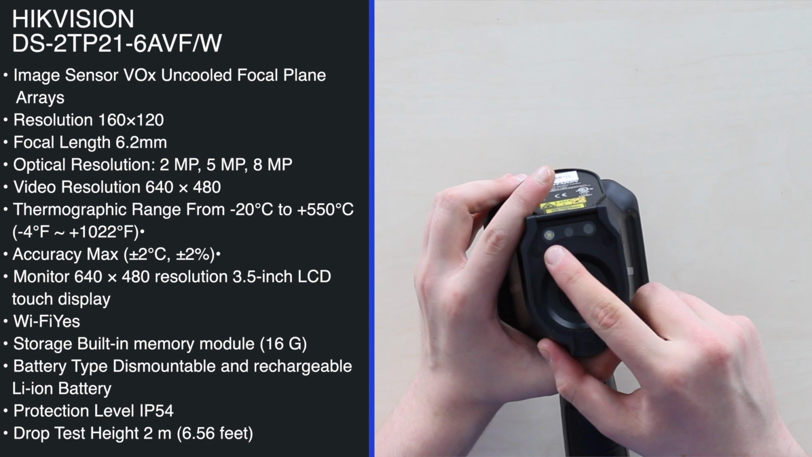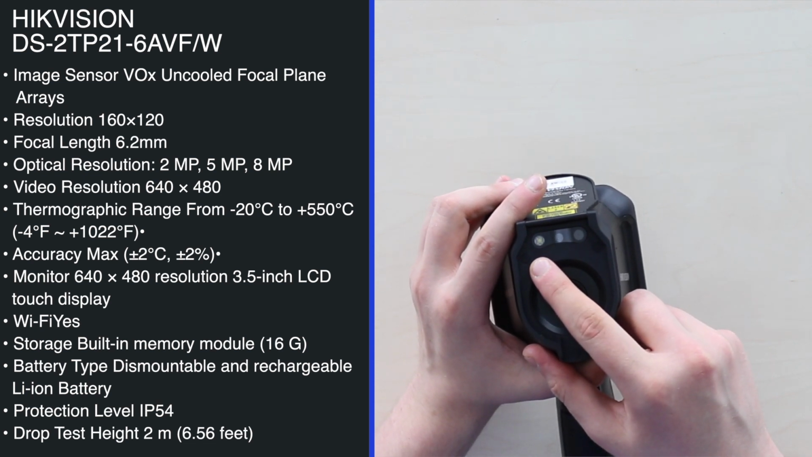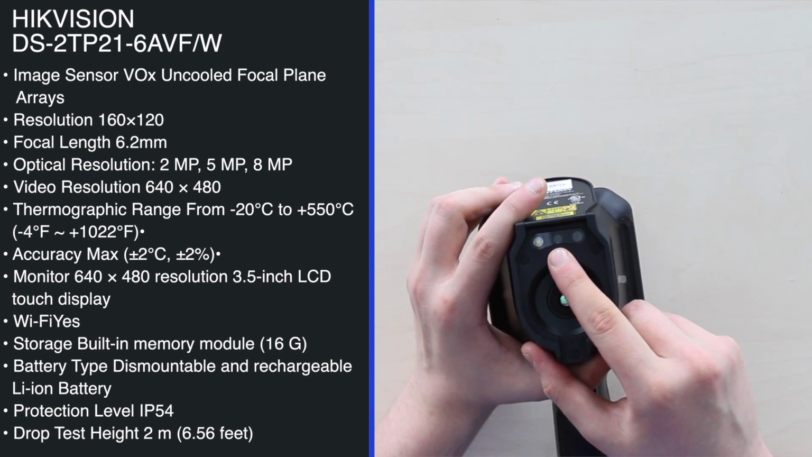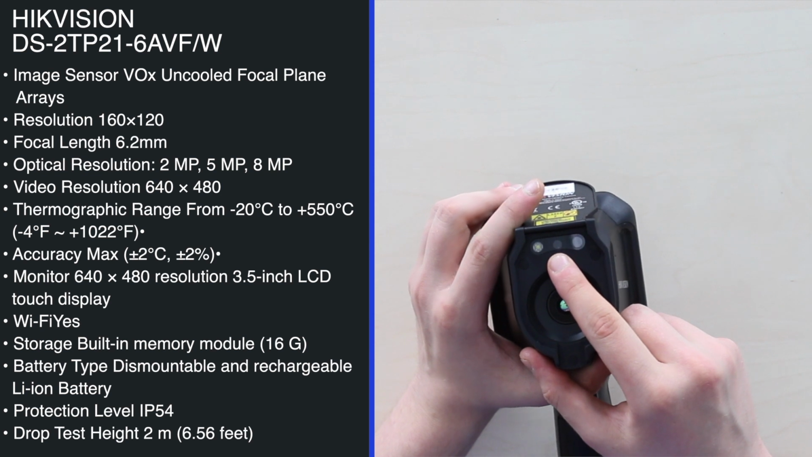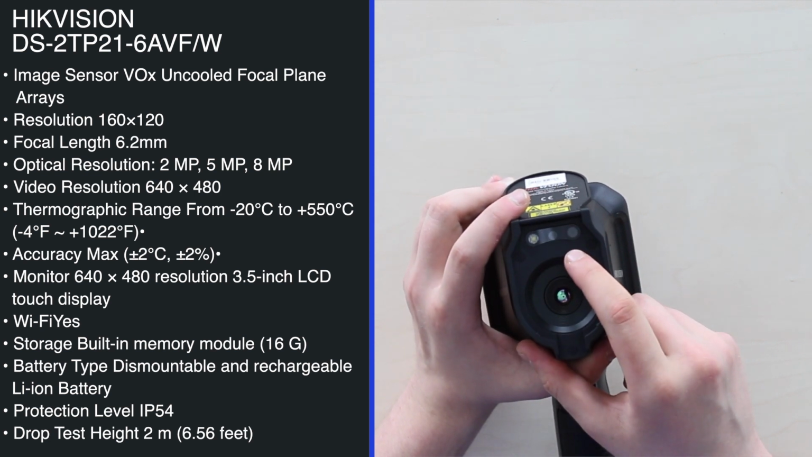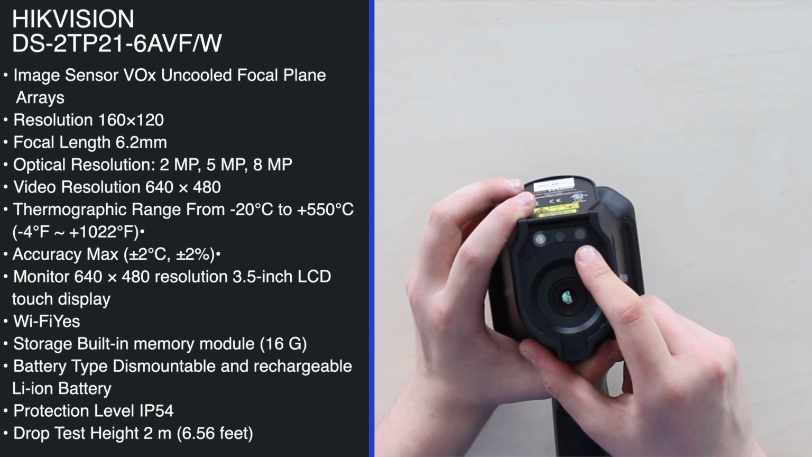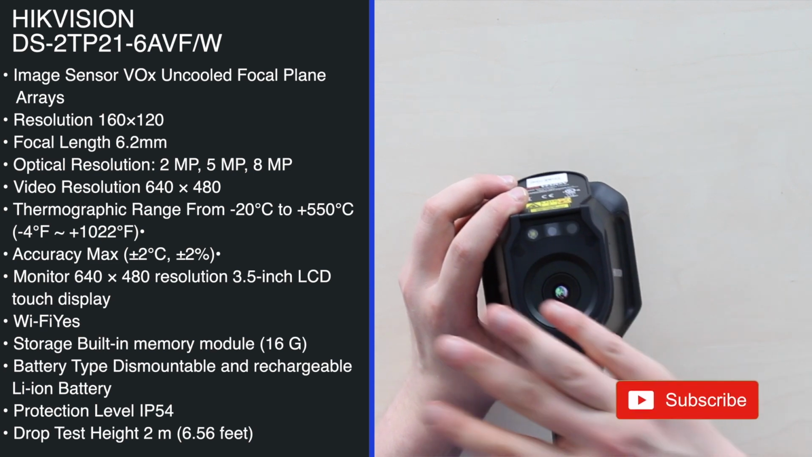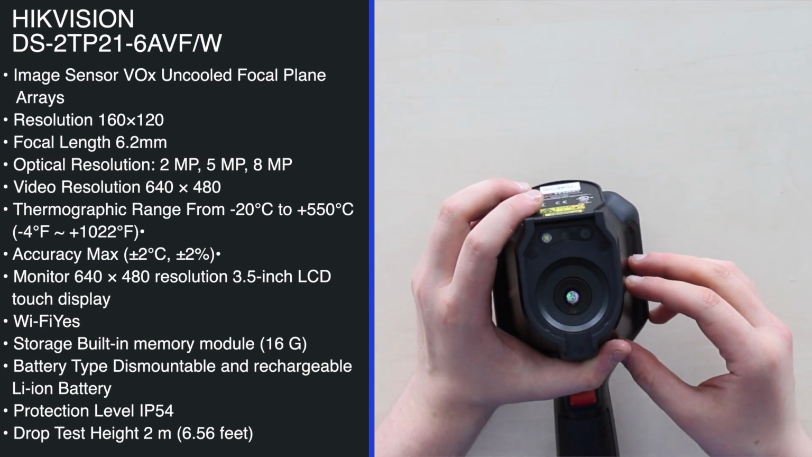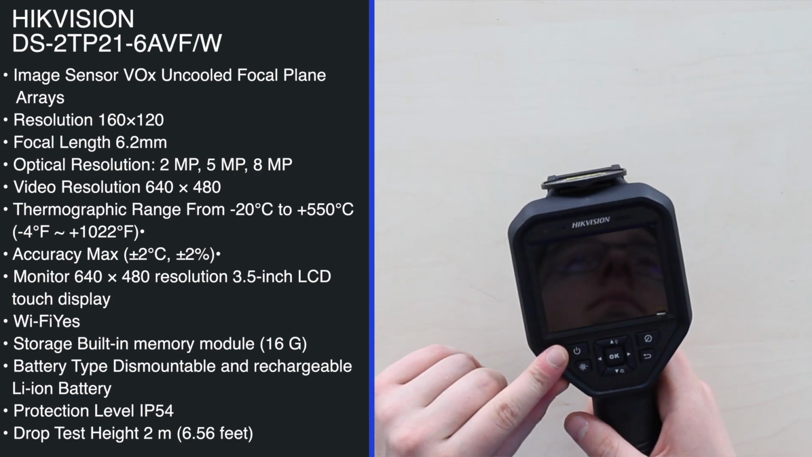On top here, left to right, we've got the LED light to illuminate a scene when needed, the laser in the middle used to point and more accurately track objects that emit heat at greater distances, and the optical 8-megapixel camera module behind this lens, though the video you can export from the device will be saved in 640 by 480 resolution, the same as the resolution of this screen.